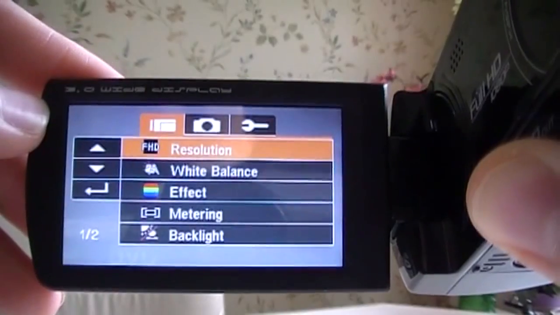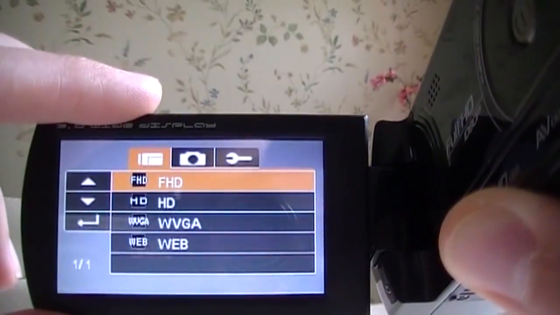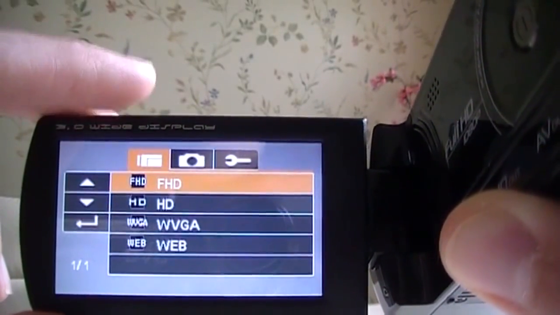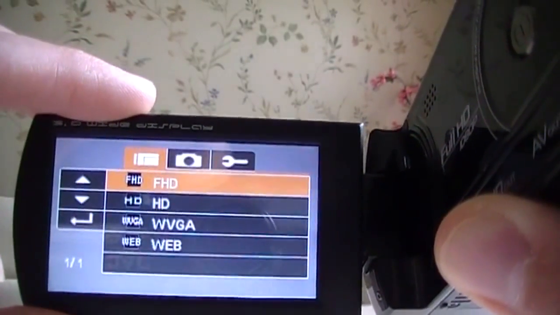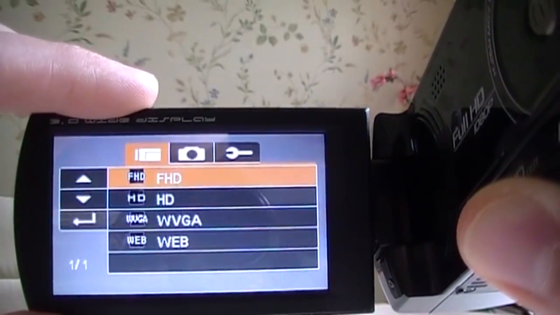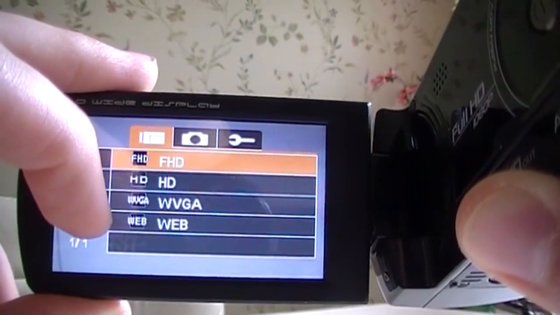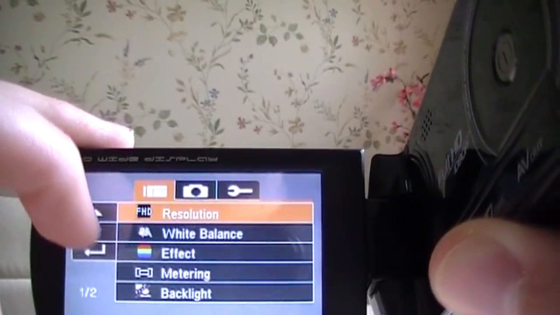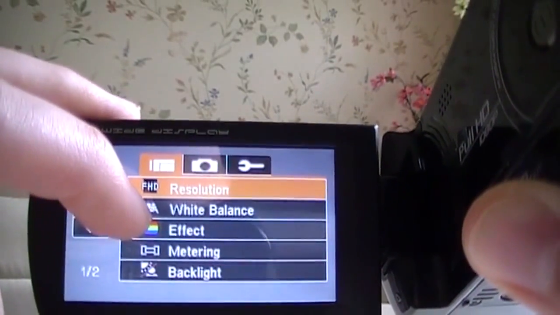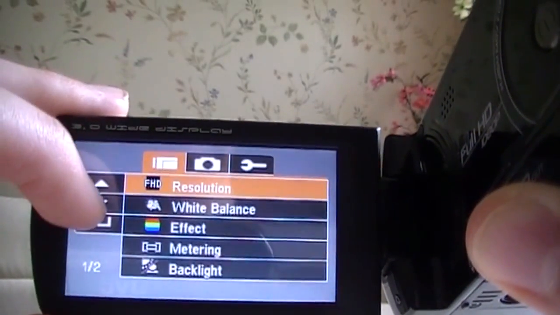I won't go through everything in the menus here, but you do get your choice of resolution. FHD is 1920 by 1080, 30 frames per second. HD is the default, it's 1280 by 720 at 30 frames per second. WVGA is 848 by 480 at 60 frames per second, and web is 320 by 240 at 30 frames per second. You get your standard settings for things like white balance, special effects like sepia or black and white, metering, center or spot, backlight compensation.